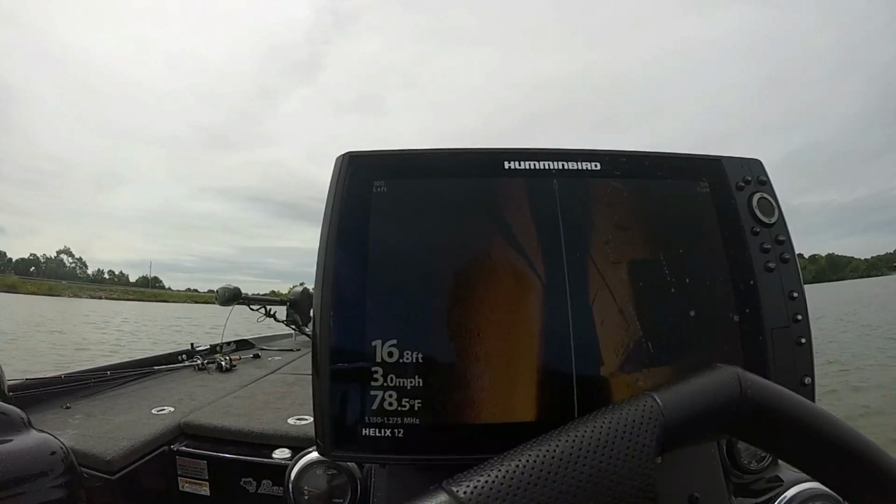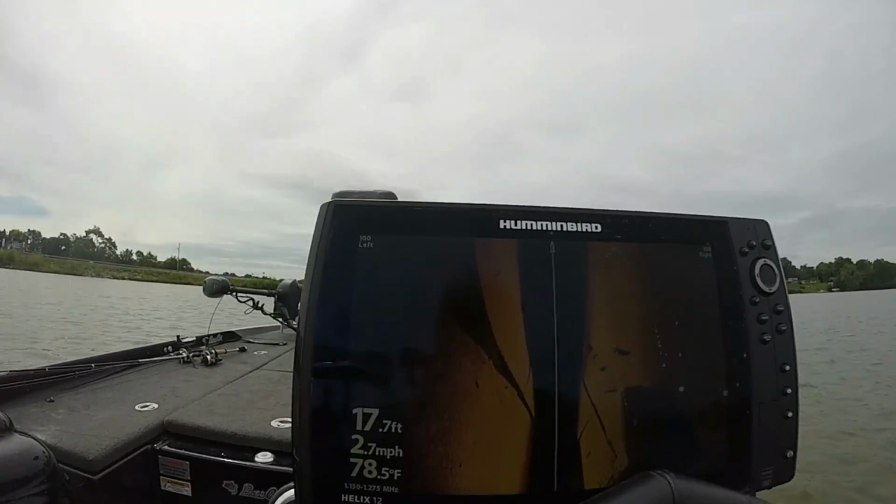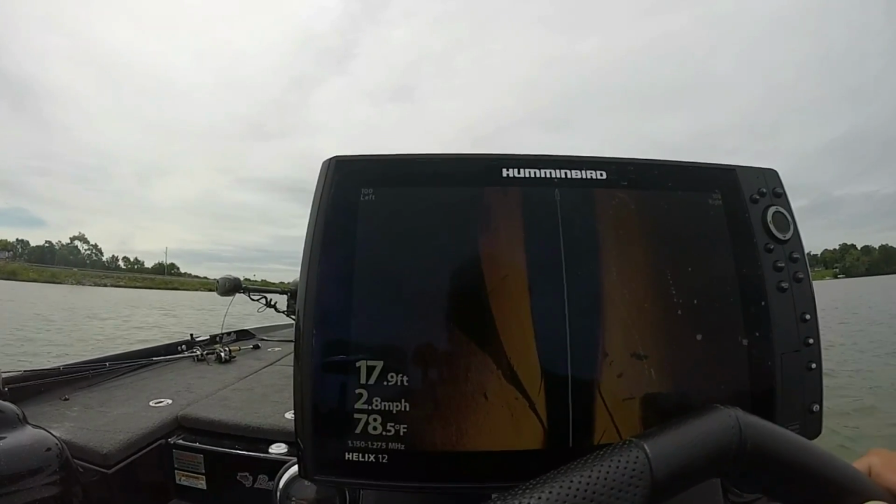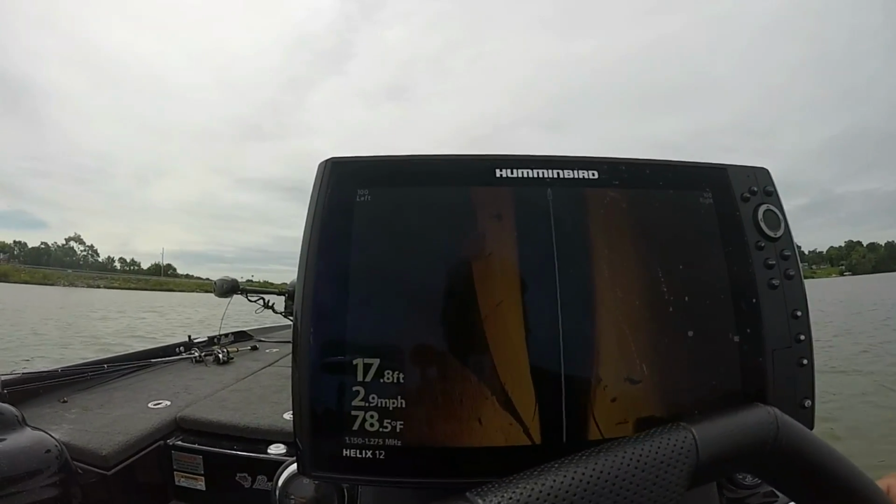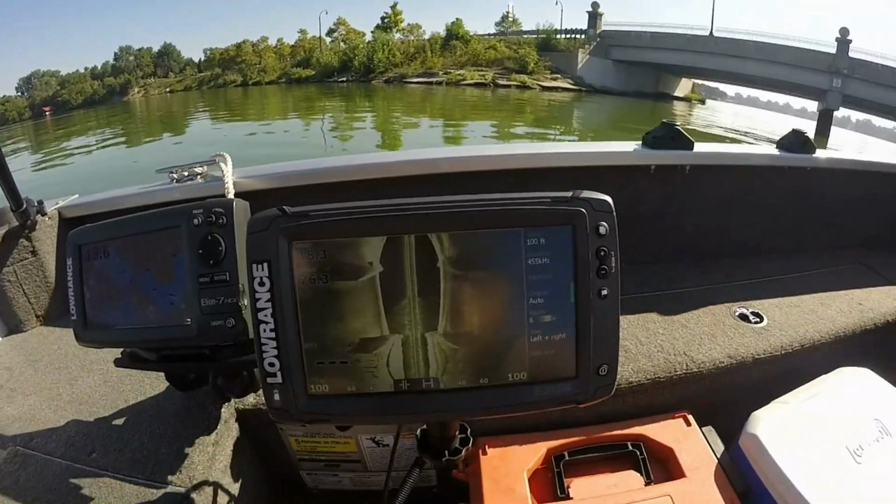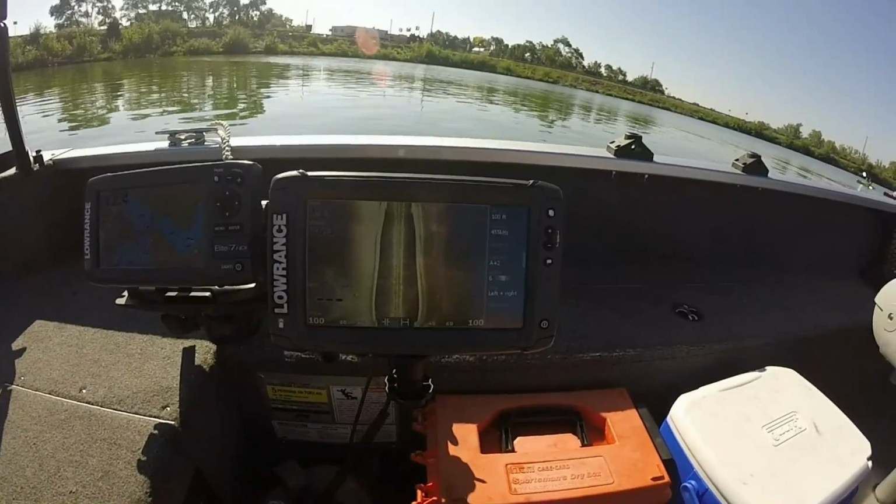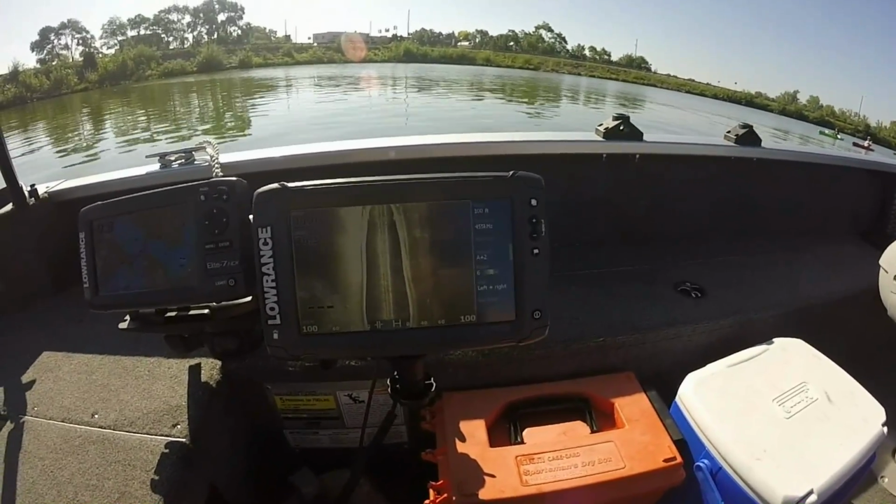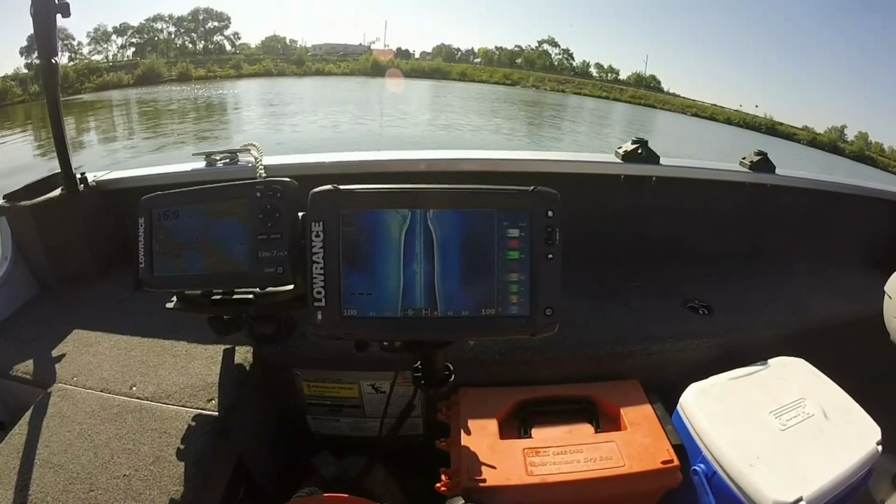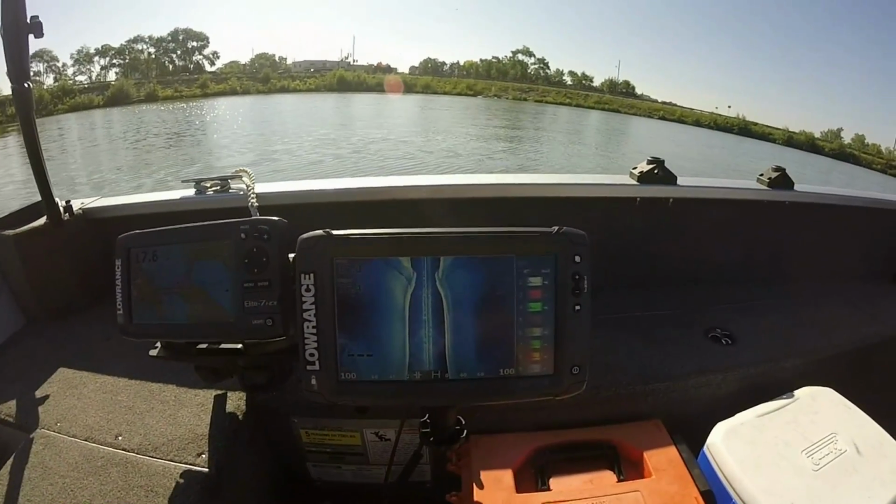In order to perform this test, my buddy and I took his new Bass Cat out to a lake that we're both familiar with, to a piece of structure on the lake that we're both very familiar with, and we recorded footage from his Helix 12 Mega Imaging unit, and then I went back out afterwards in my boat and captured footage from my Lowrance Elite Ti. This was as fair of a test of the structure scan as I knew how to perform.